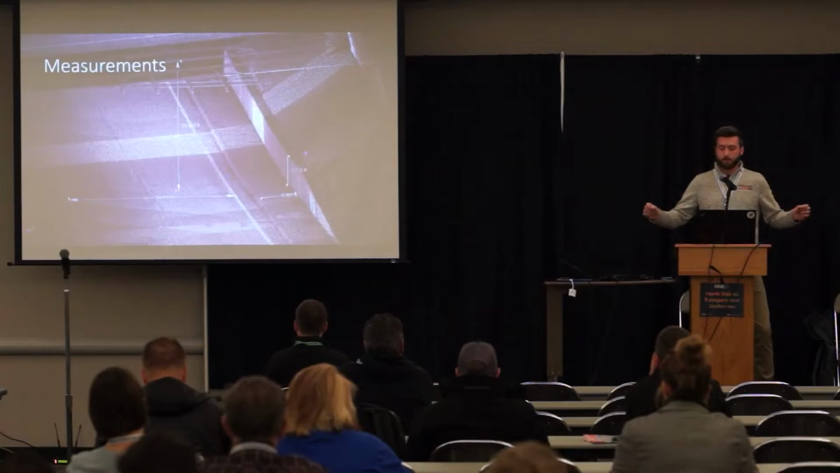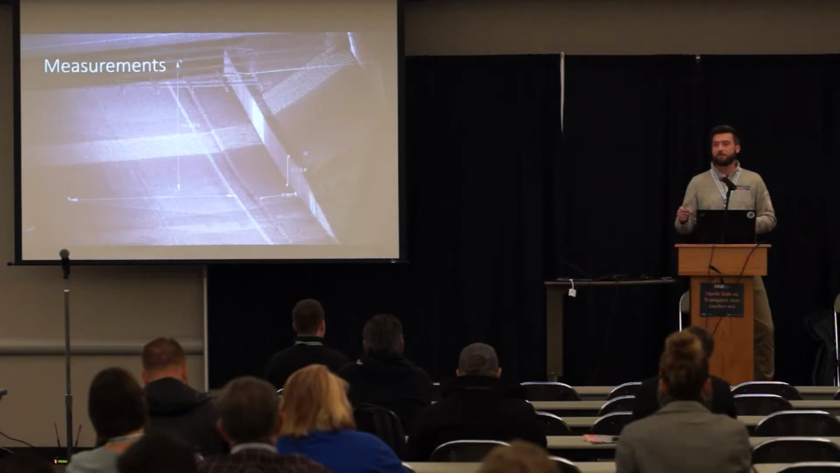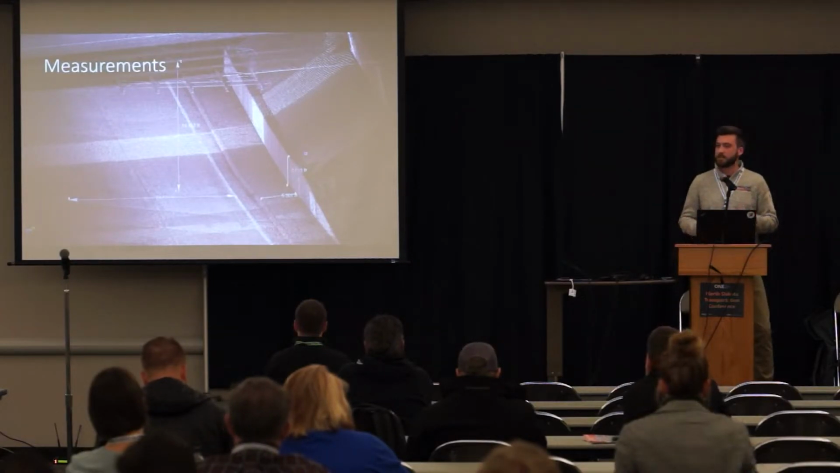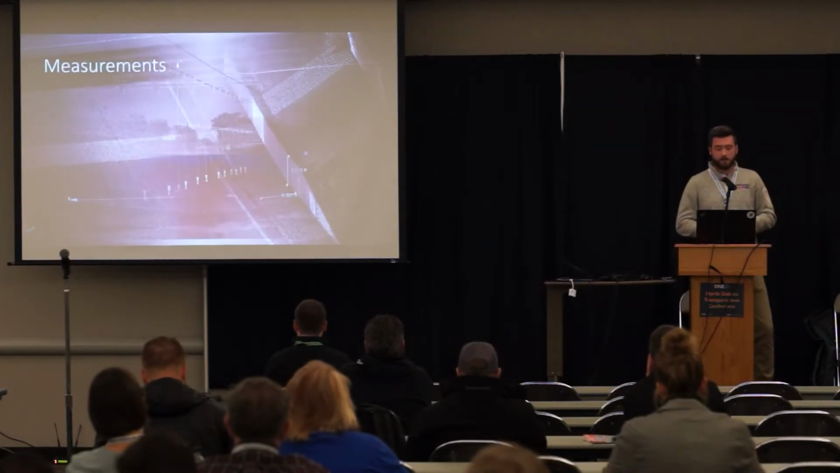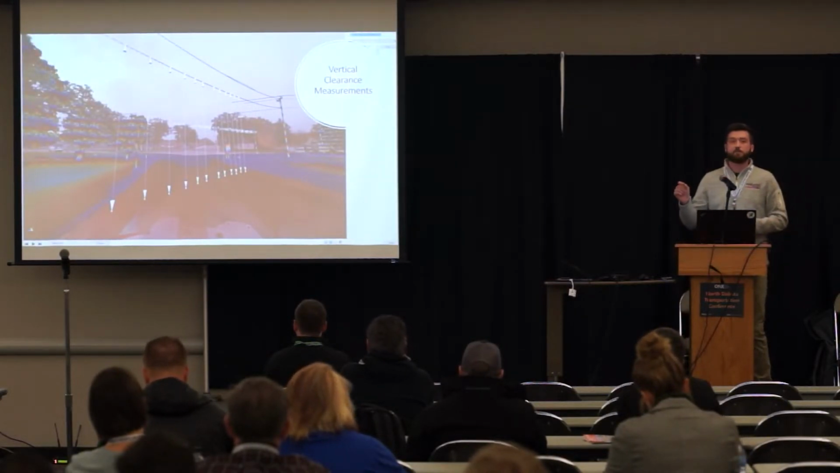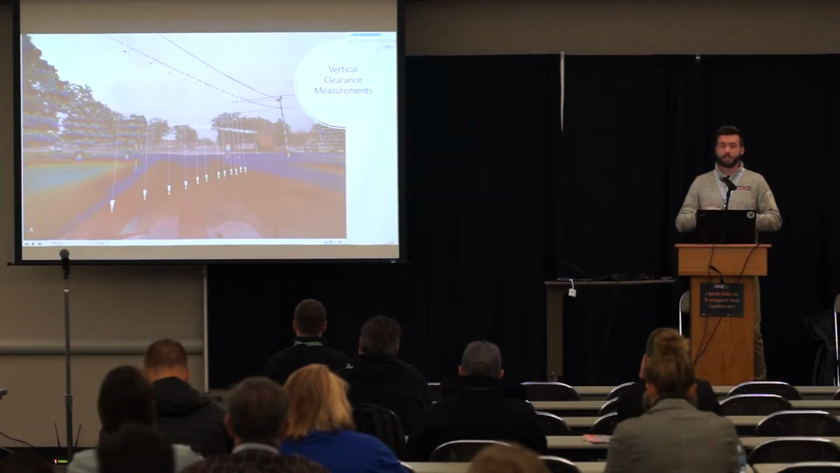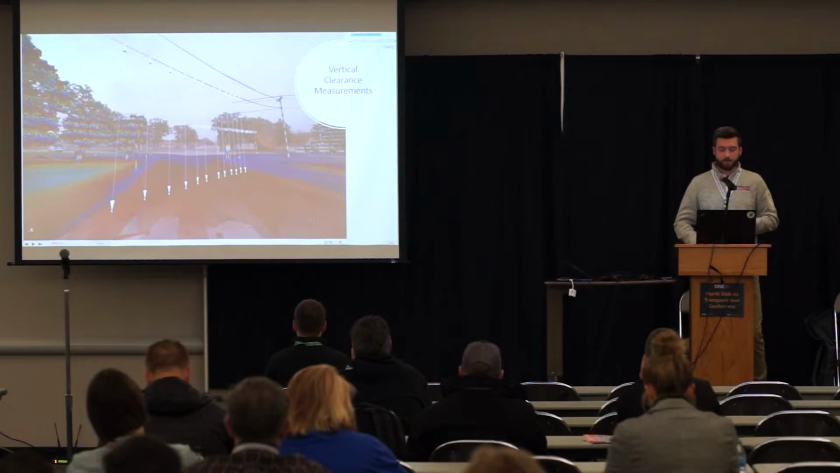Measurements, height measurements, slope measurements. If there's an ADA project, something like that, we can drive around the entire city, collect that information, and be able to pull very, very accurate measurements on all of our ped ramps or sidewalks. Here's an example of vertical clearance measurements. With just a click of a button, we can get quick power line or bridge clearance.